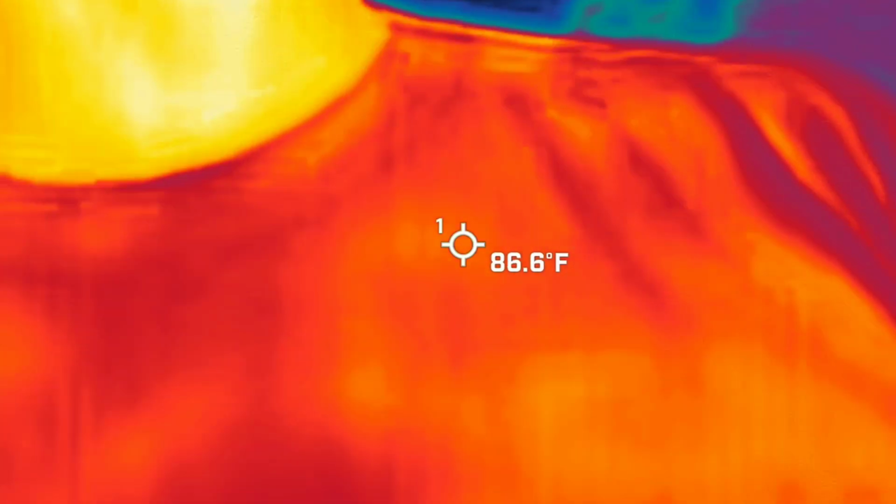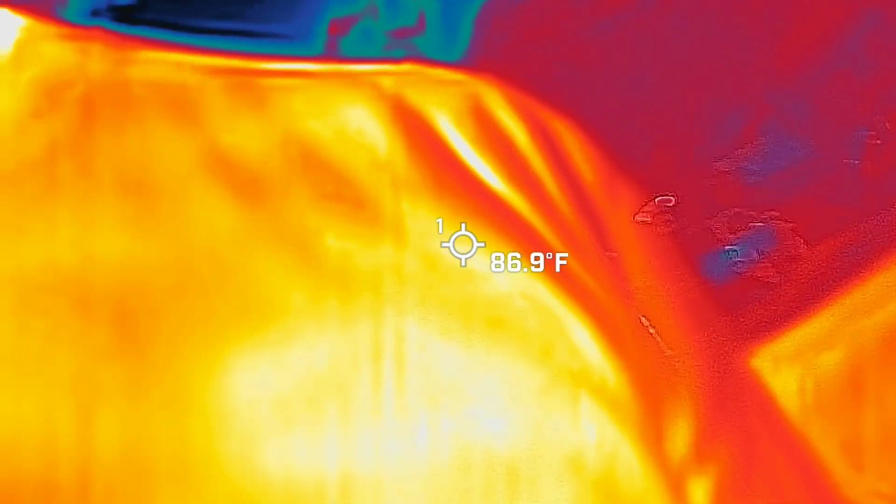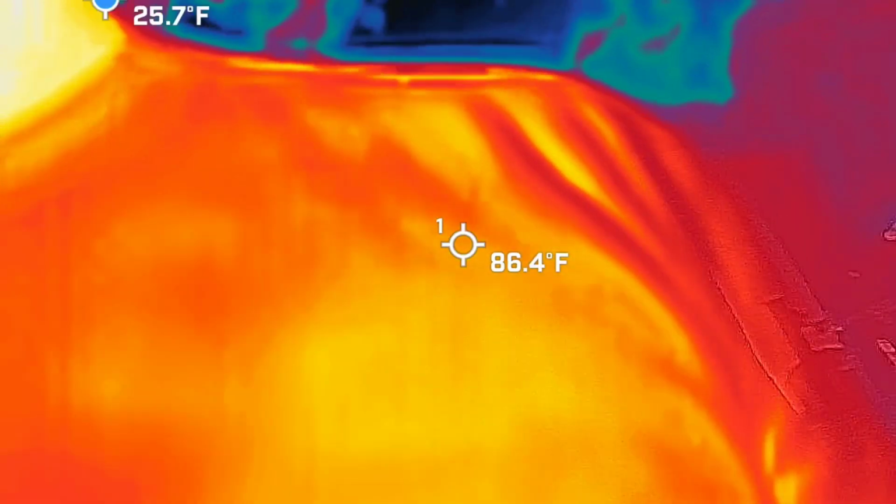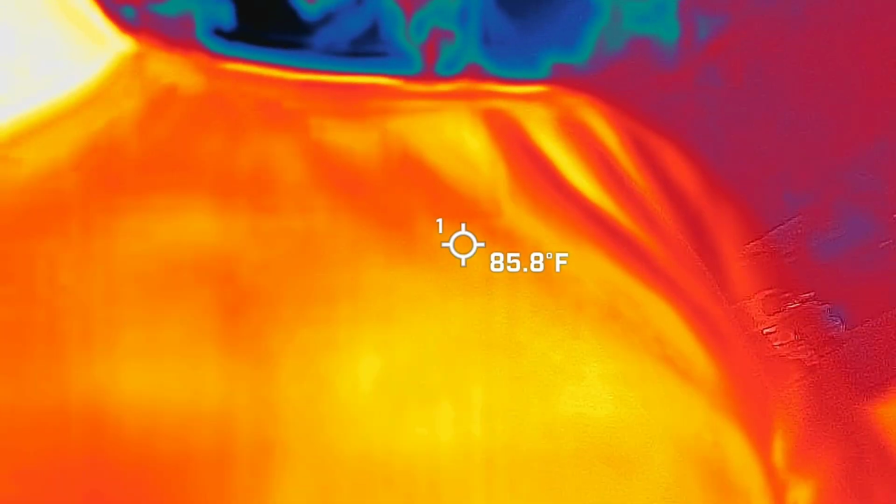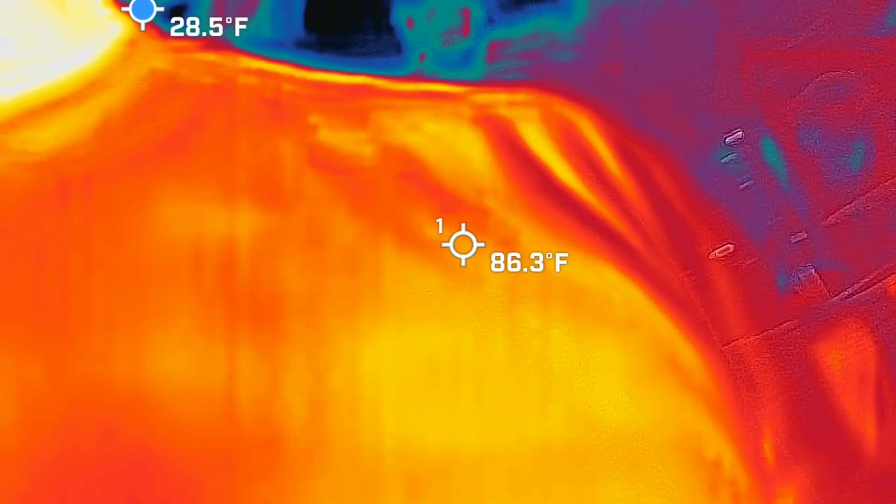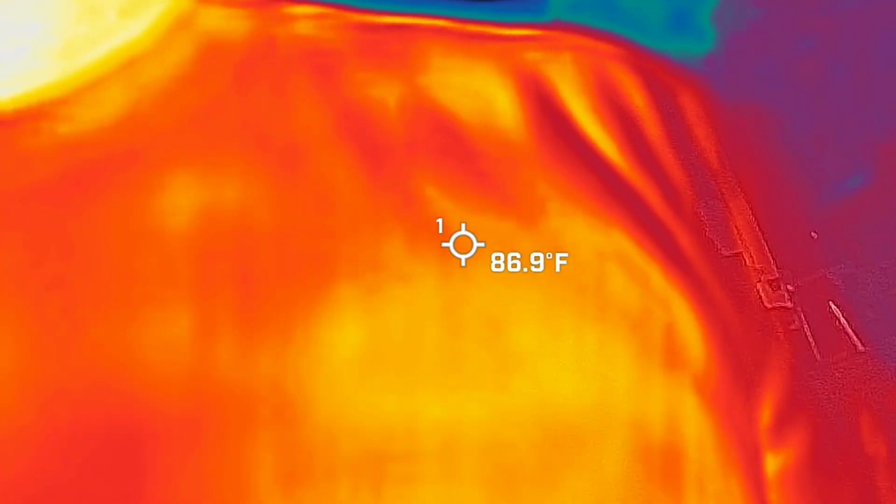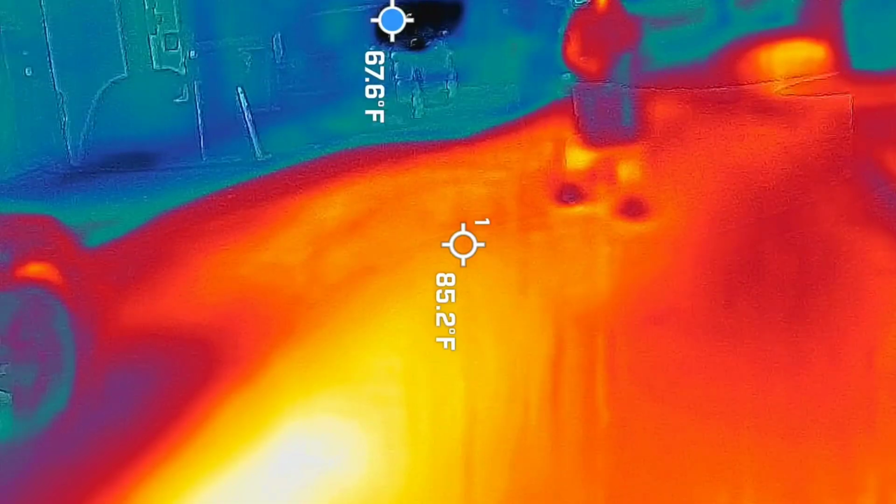There's also a blue dot bouncing around your screen. That blue dot is there to show you the coldest spot in the frame at that particular moment. So again, it's there to help just guide your eye. Though I always pay attention to that one, I'm always looking at both the blue dot when I'm spot checking and the blue and black areas around whatever else is in the frame. Now, the cool thing for you is we're going to do a few starts.